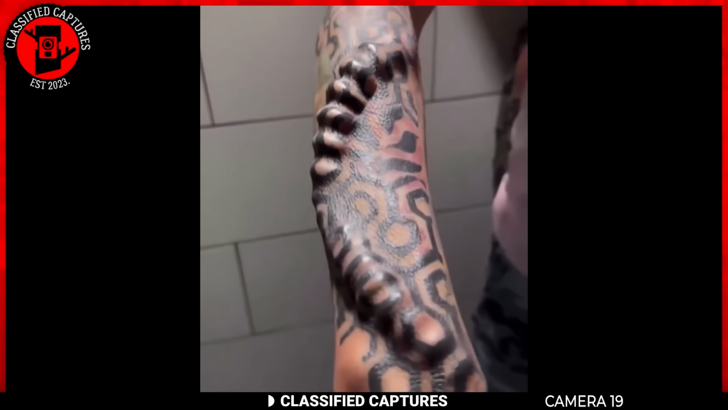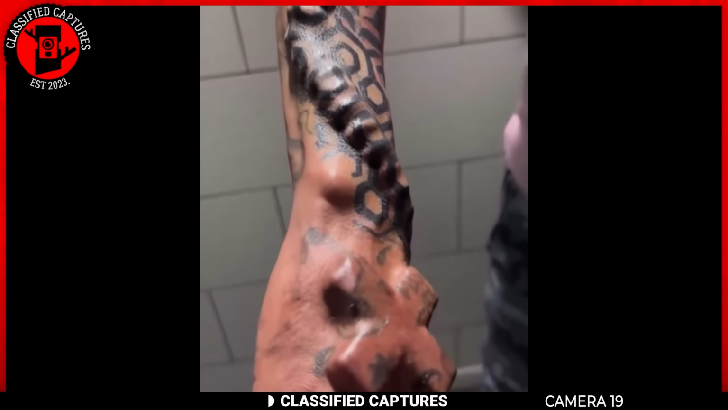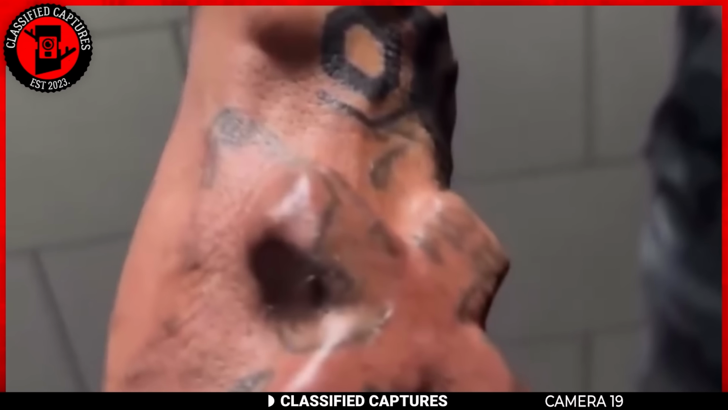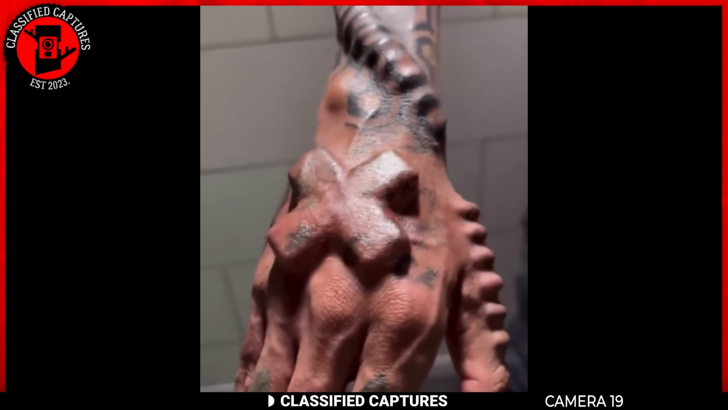The strange bumps running along the arm almost resemble the vertebrae of a spine, don't they? And that massive X marking on the back of the palm? People do go crazy about these things. Are you one of them, and would you try this? Let us know in the comments section.